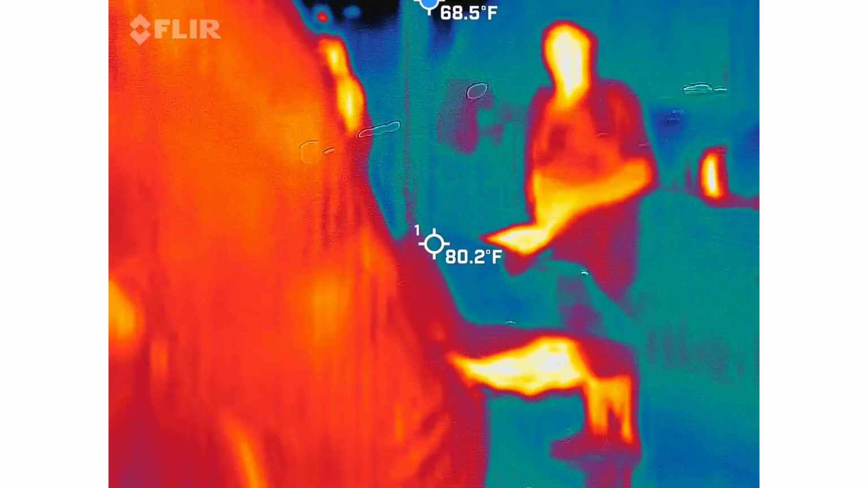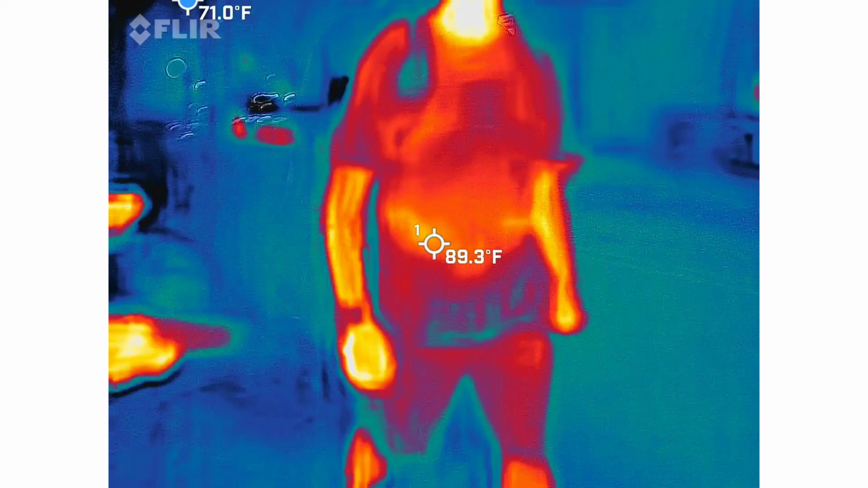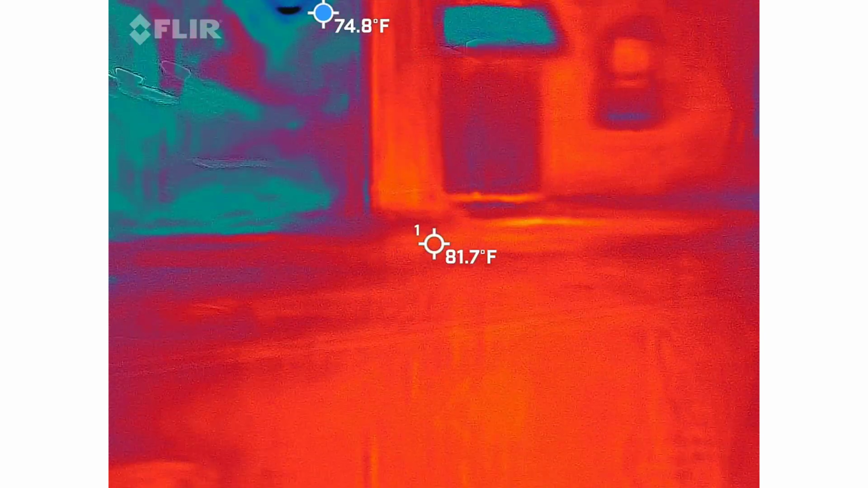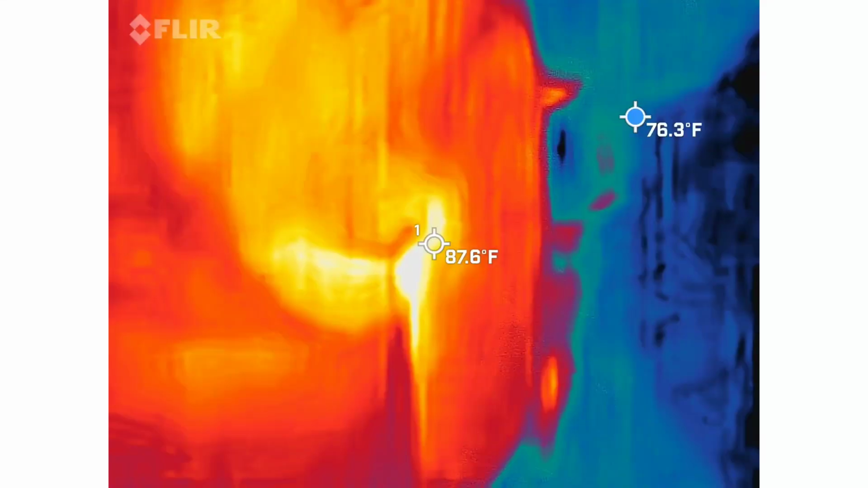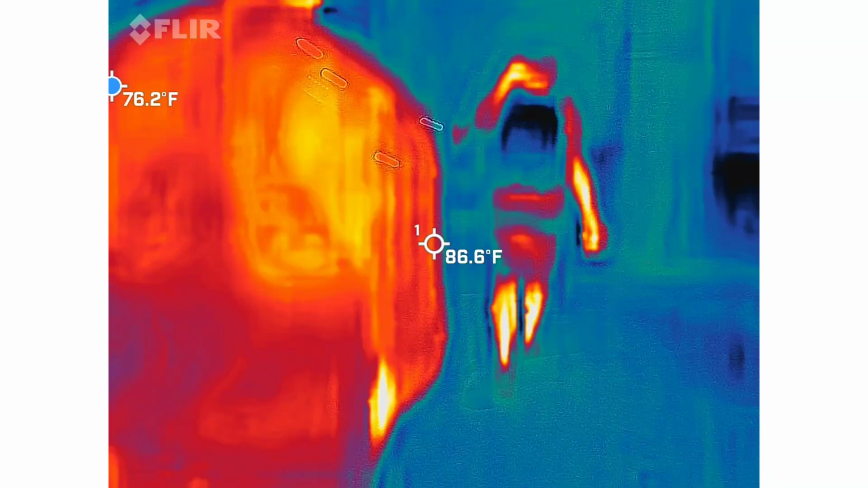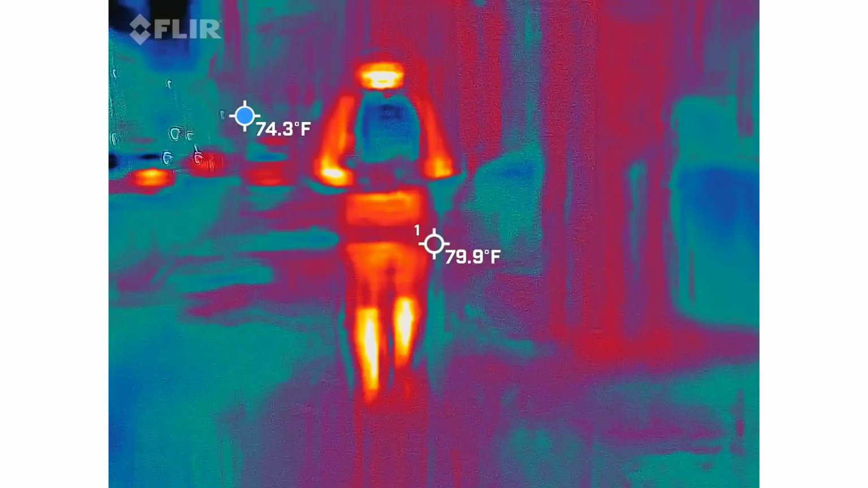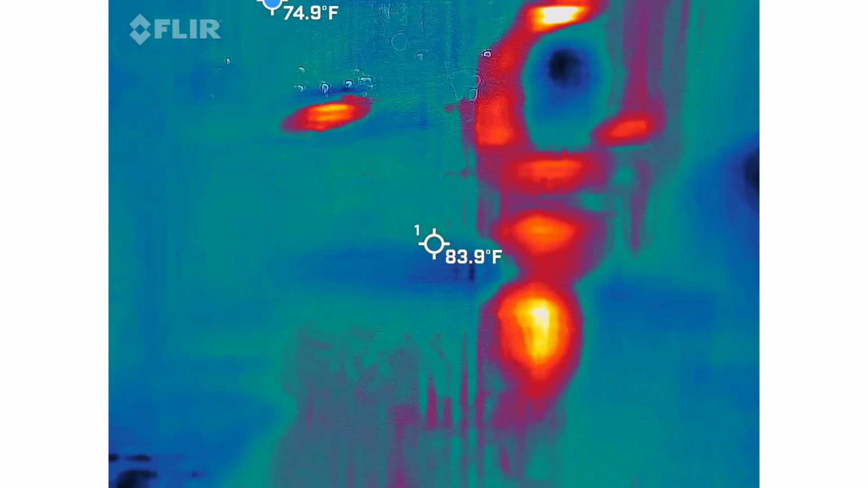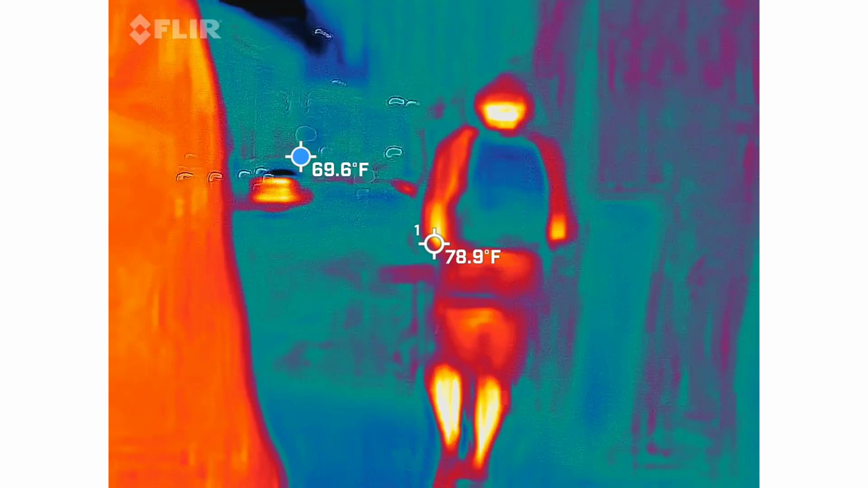All right, let's head up around the corner. For those of you with video cameras, if you want to continue recording, you can, or you can stop them. Completely up to you. I'll follow you. That's cool. Steeple.